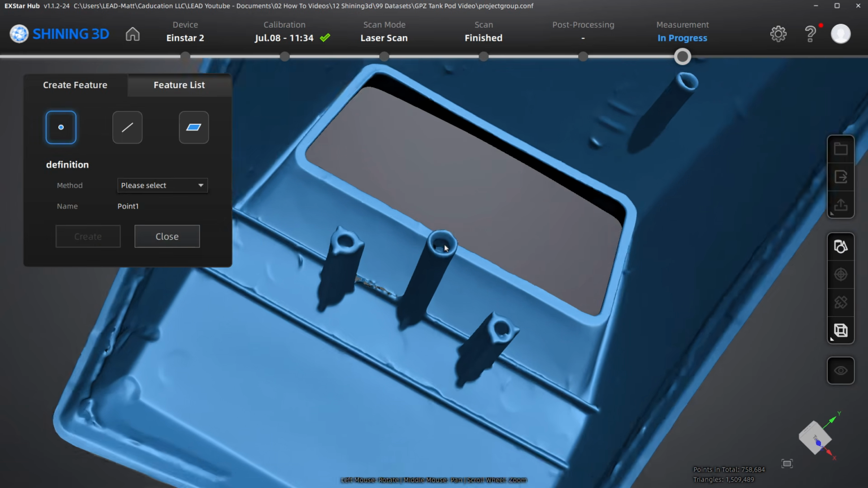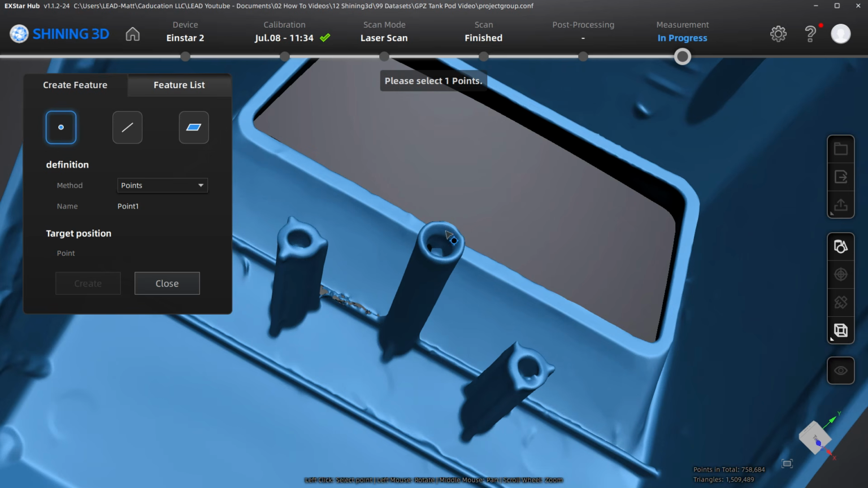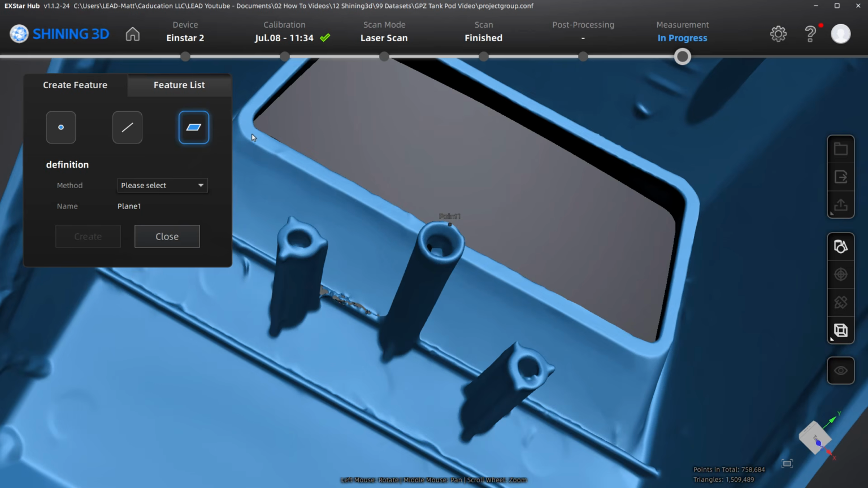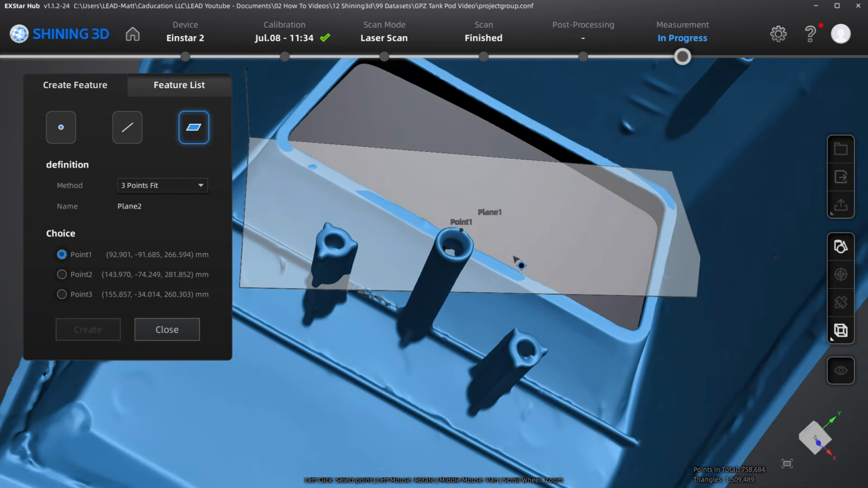Point, I can create a point wherever I want the coordinate system to be, so I'm not too worried about it, but I'll just put a point here for the purposes of this. We'll create it. For the plane, I'm going to pick 3 points on the back side where the gauge goes, because that is a fairly flat area. We'll create a plane there.